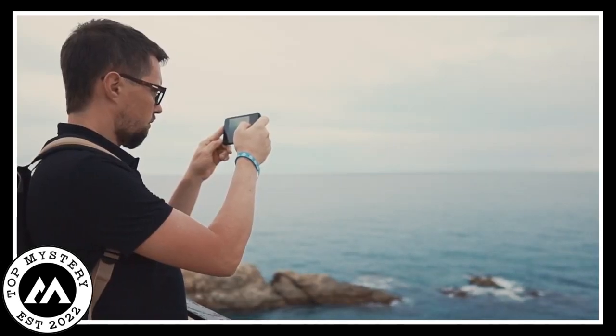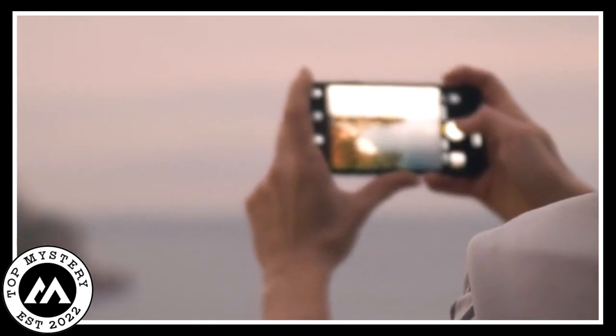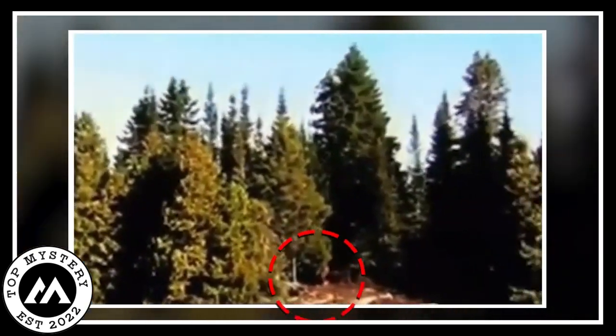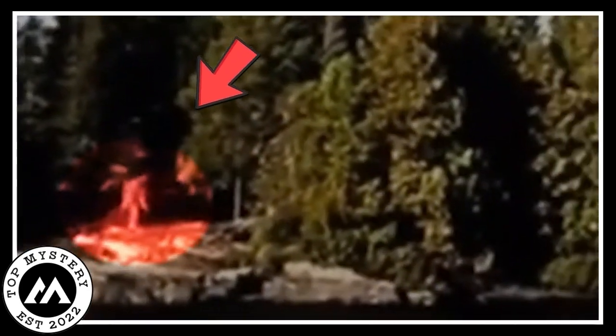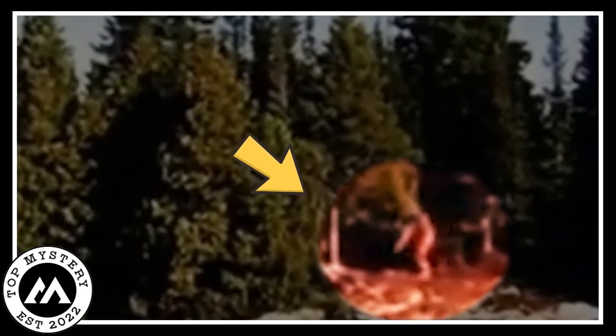On a sunny day, a regular person was filming the waves of the ocean when something really strange happened. Out of the blue, a huge, hairy creature showed up on a nearby island. Imagine a mix of a giant person and a shaggy bear just strolling around like it's completely normal. The man was super surprised, and you could tell he could not believe what he was seeing.